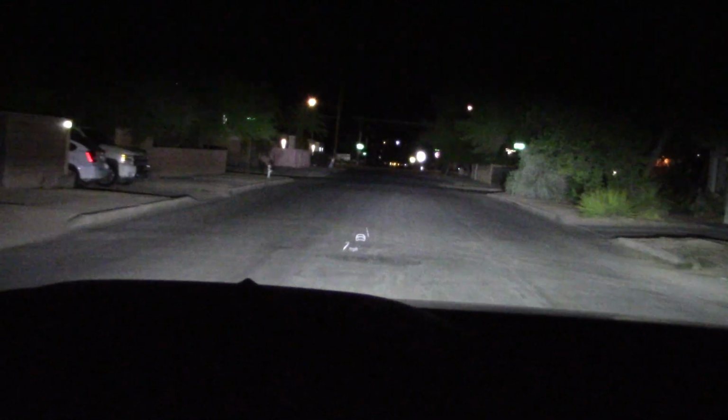When driving on dark, dingy streets like this, you will not have a problem with these headlights. Oh, wow, these are great.